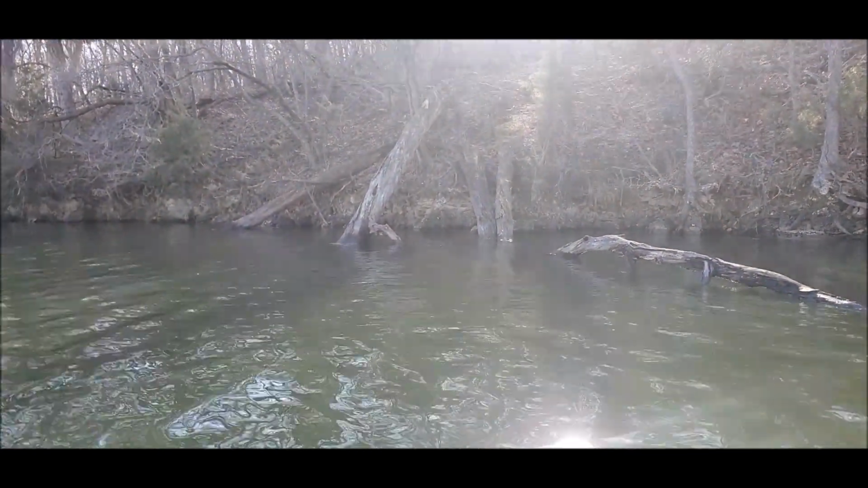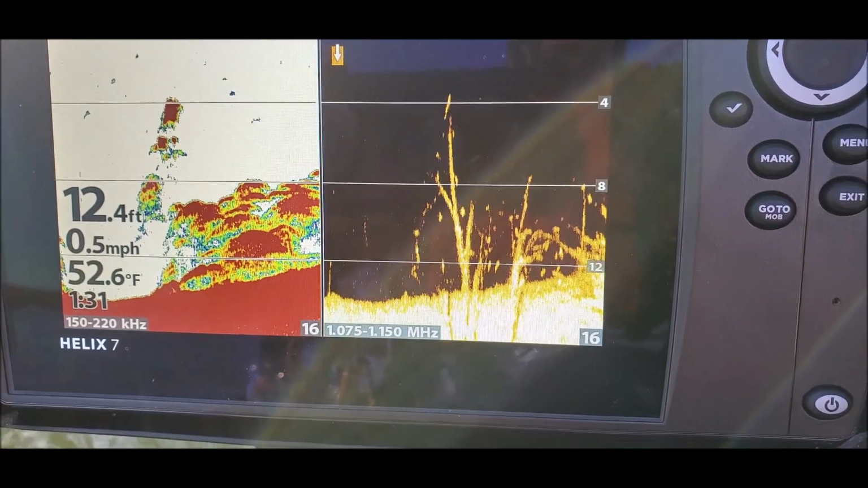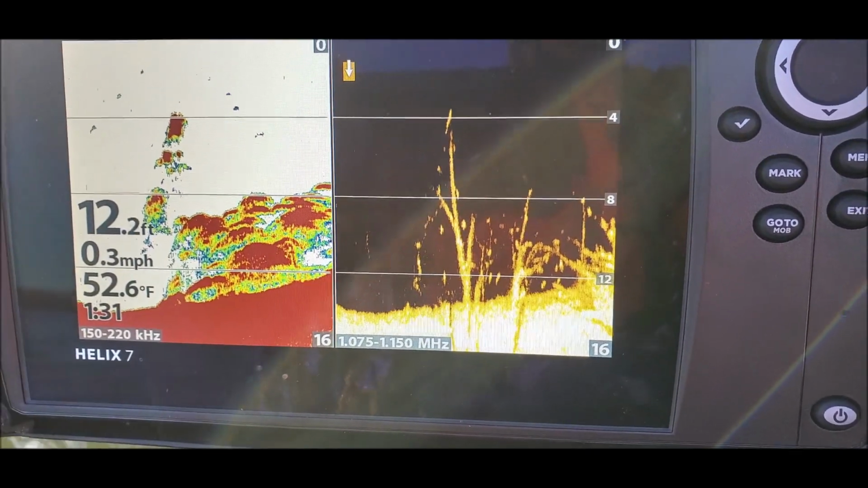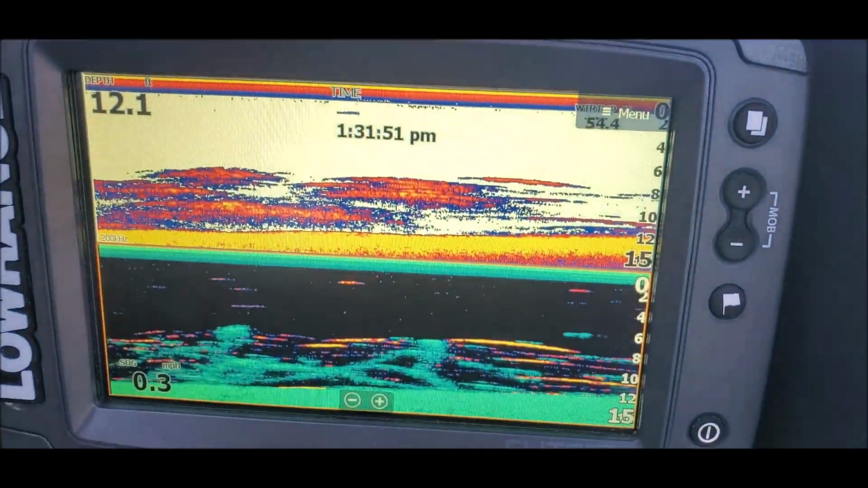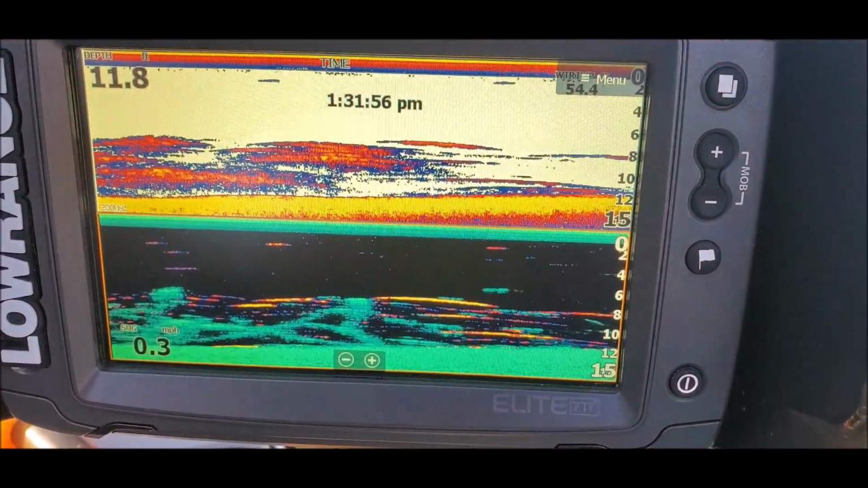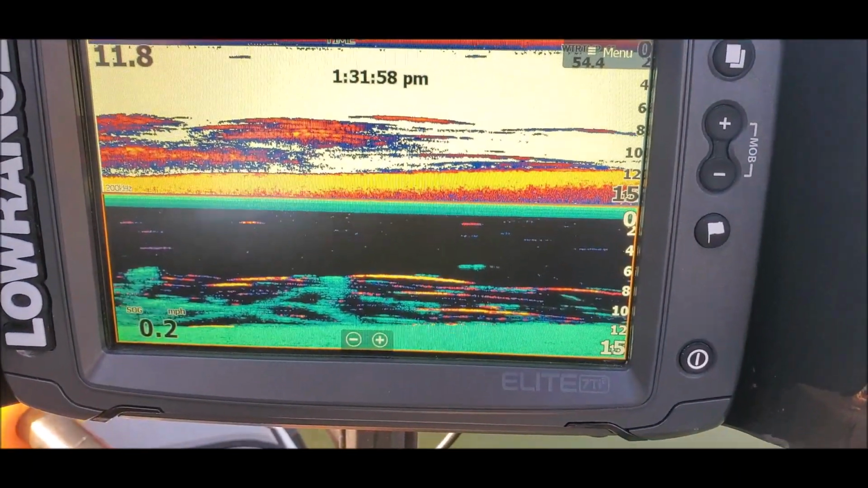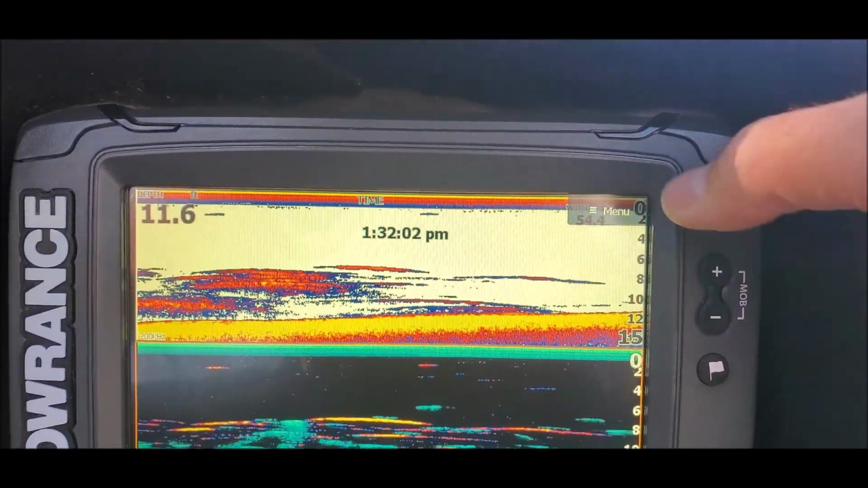So now I'm in some trees. This is what I'm looking like on my Humminbird. And this is what I'm looking like on the Lowrance. Now I haven't played with any of the settings.